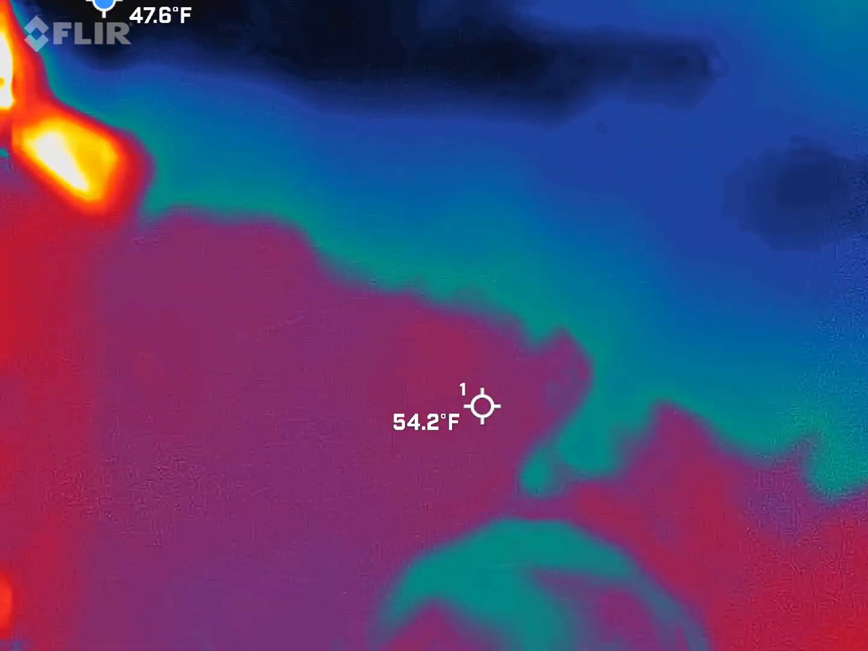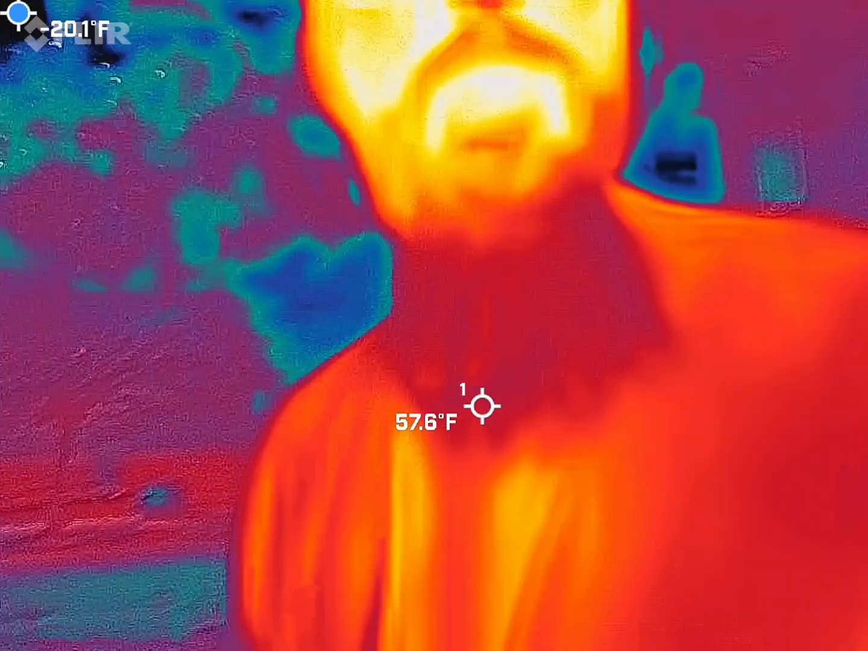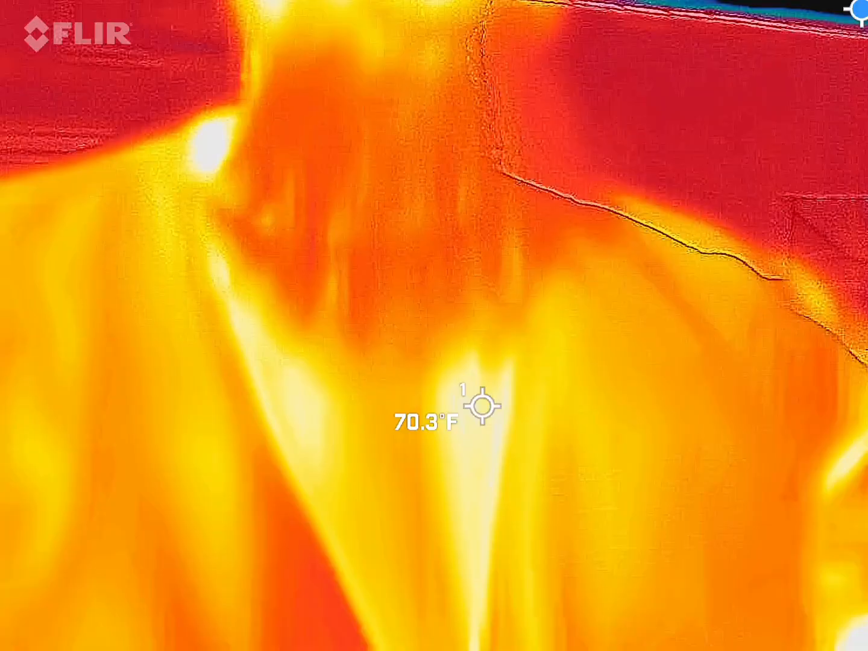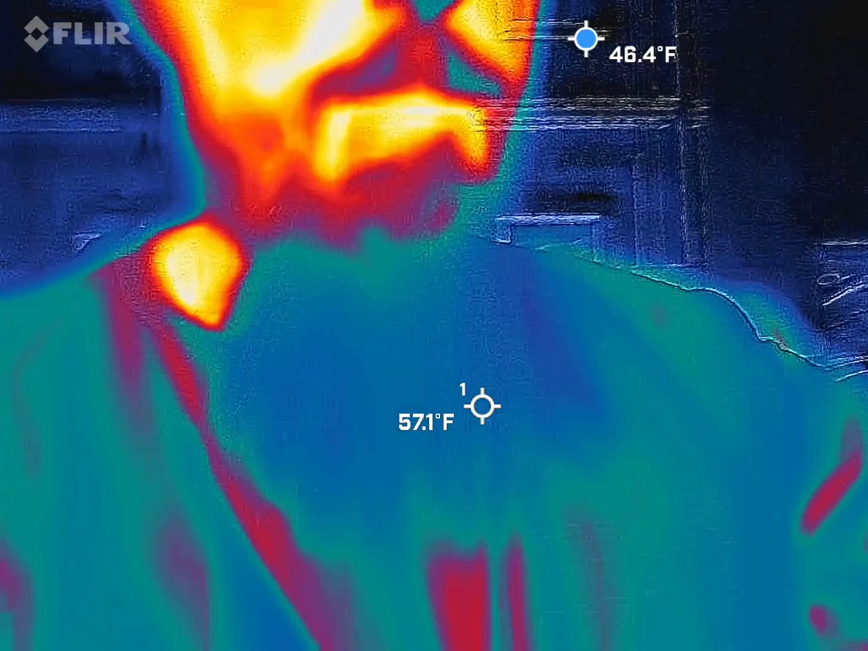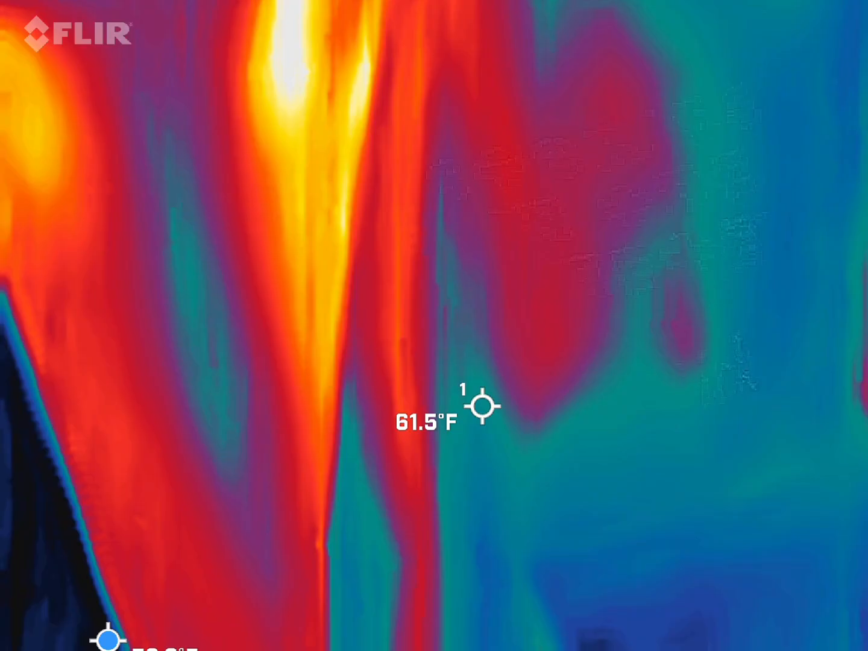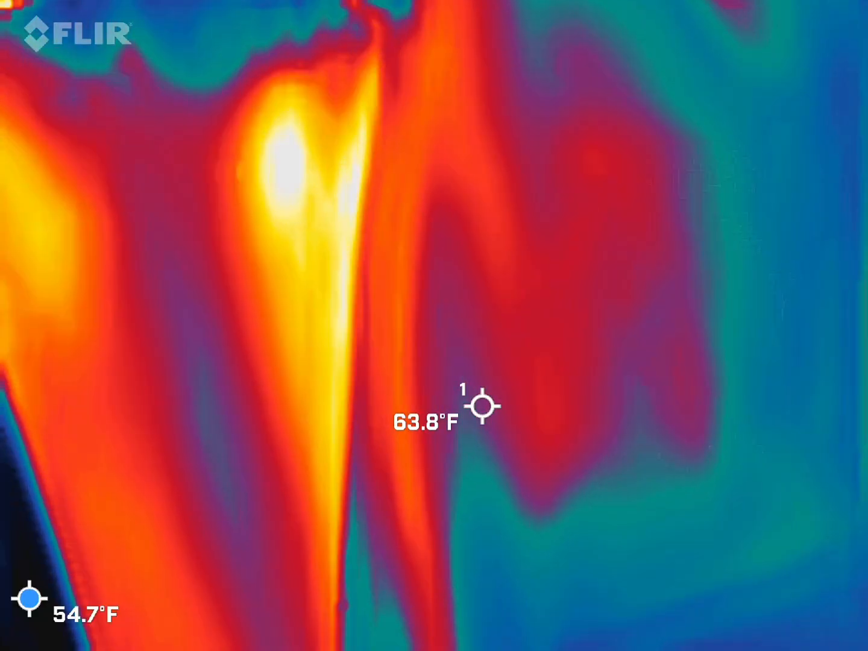For us to use it portably here out on the tours. You guys should be able to see me in there, red, orange, and yellow guy. Yeah, it is pretty badass. My beard should be blue, and if I lower my head, I'm nearly headless Nick. For those of you Harry Potter fans, you got that reference. Good job. Now, we are looking for those cold spots, so they're going to be blue and black.